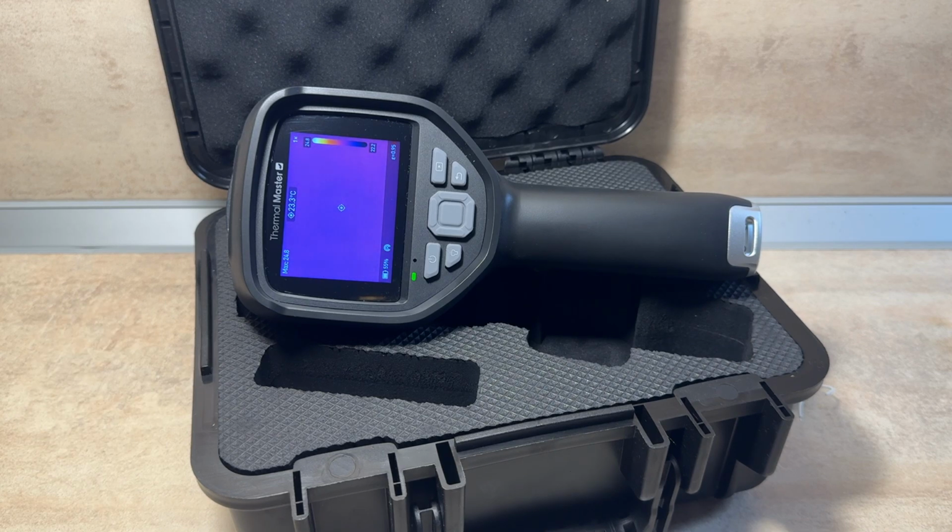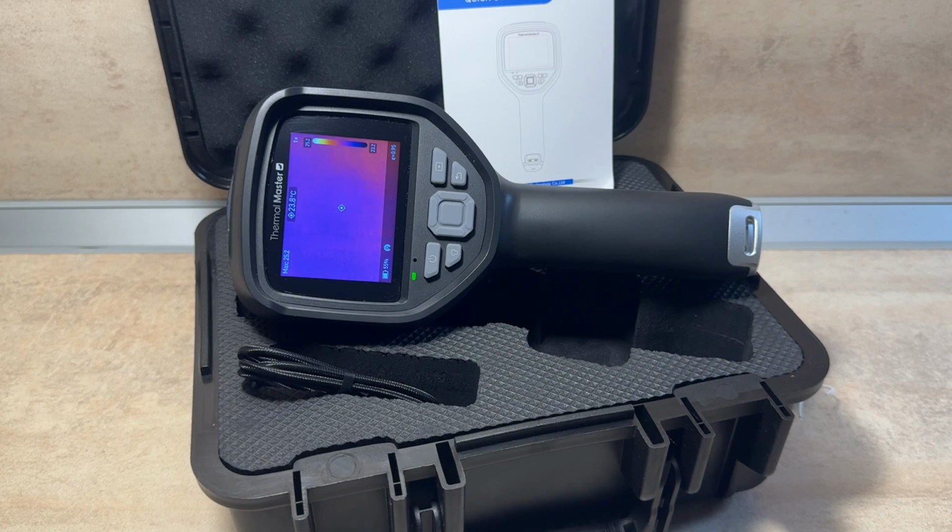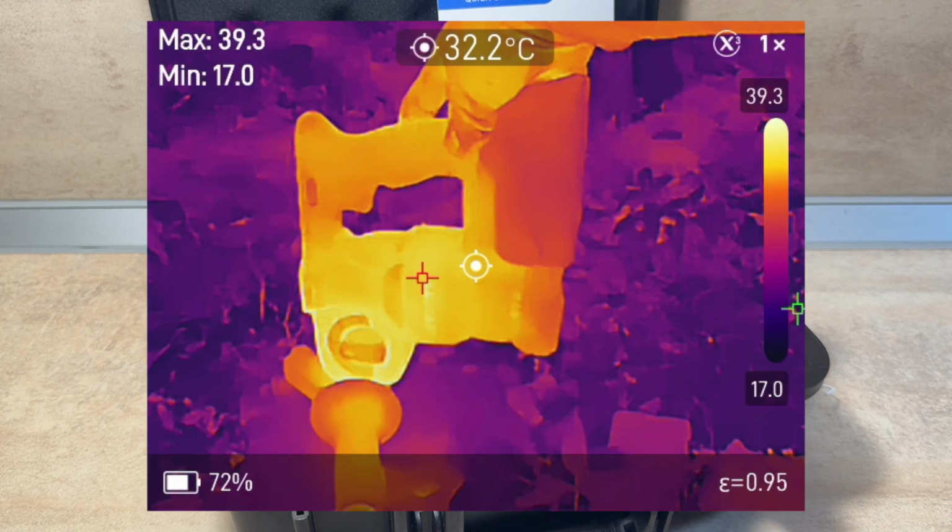The build quality feels excellent, the image quality, especially with the image enhancement turned on, is impressive, and overall the device feels like it costs more than $300. In terms of a price to performance ratio, I have to give it top marks. In fact, you'll likely see it appear on the channel more often going forward, especially during tests and demonstrations with other tools.